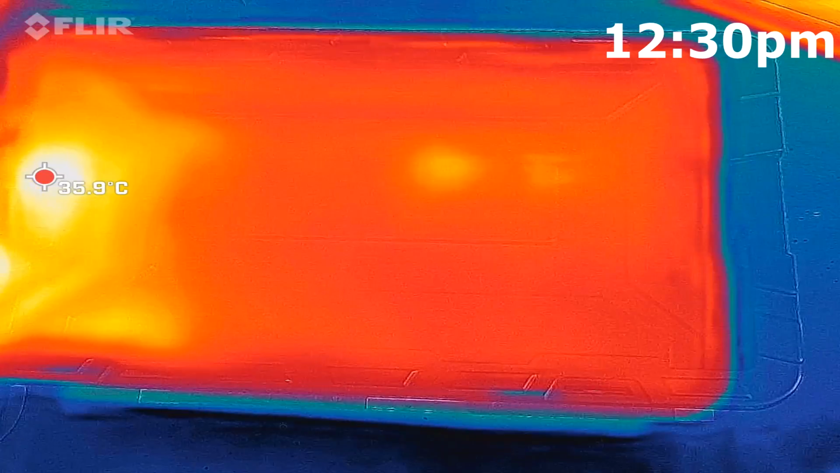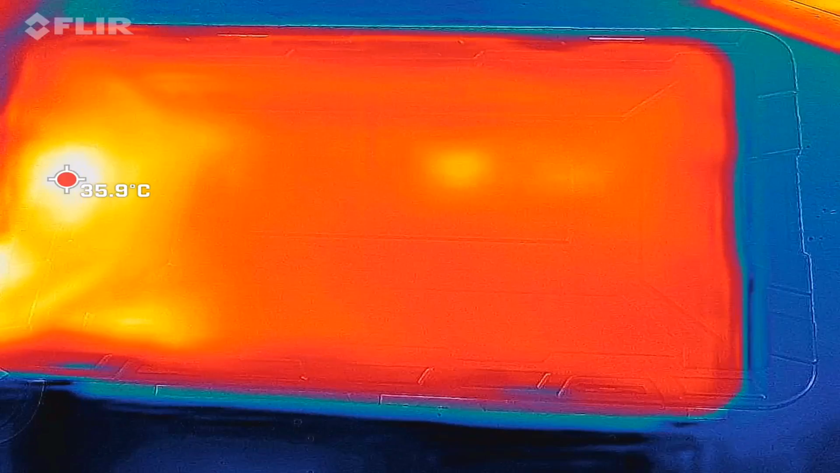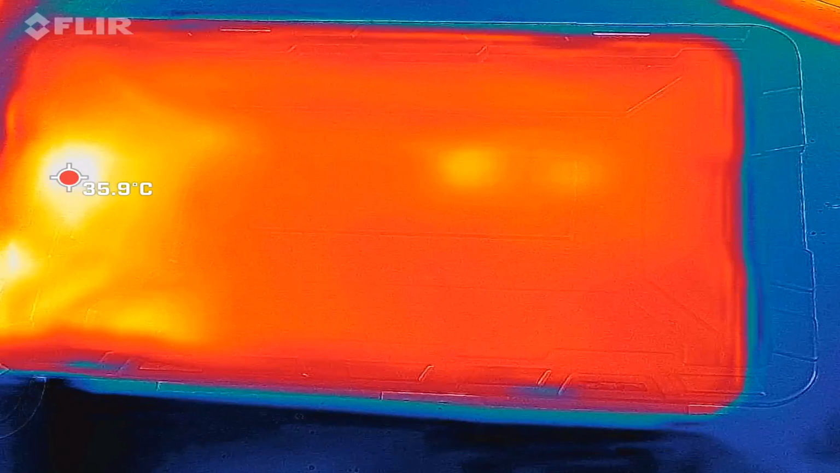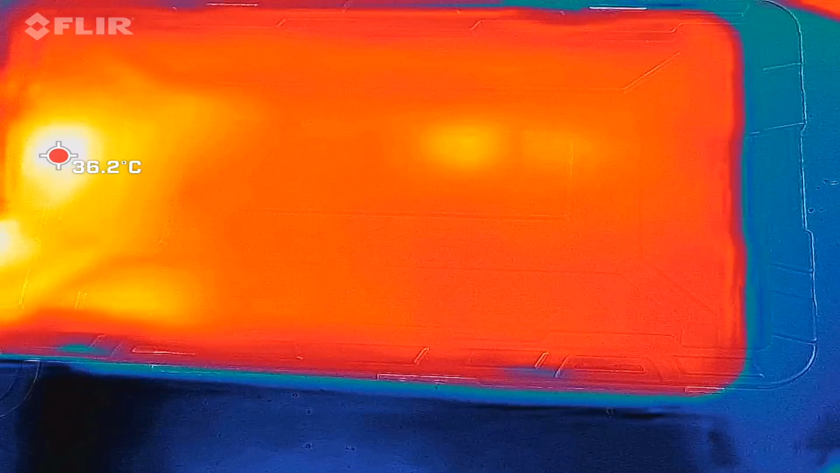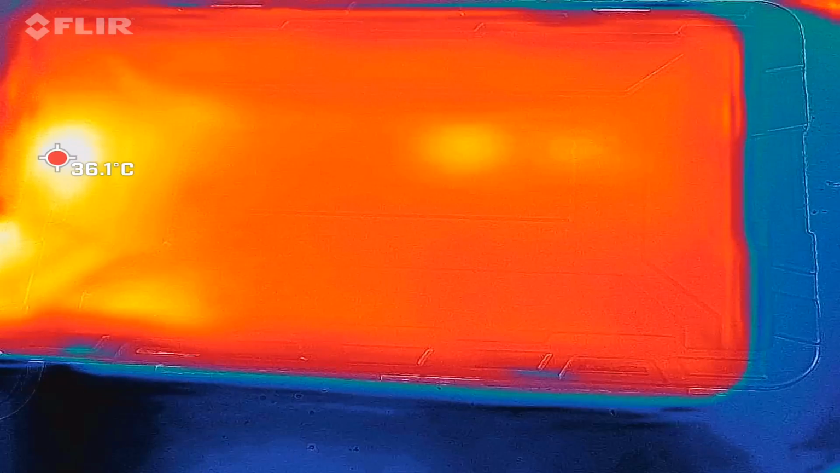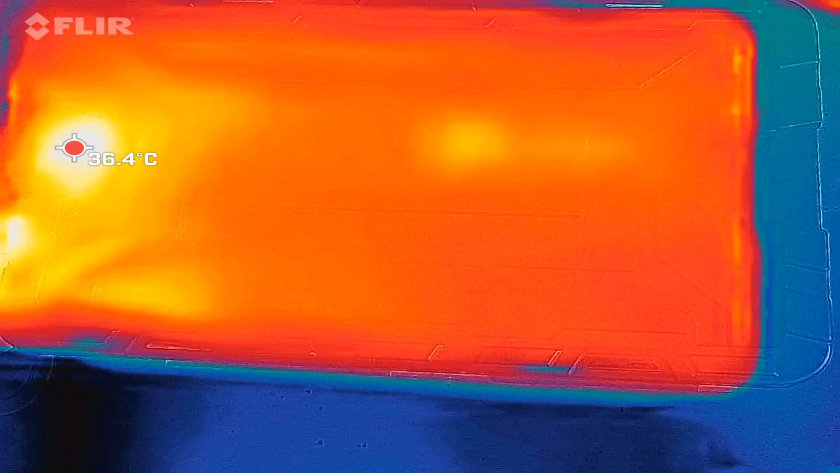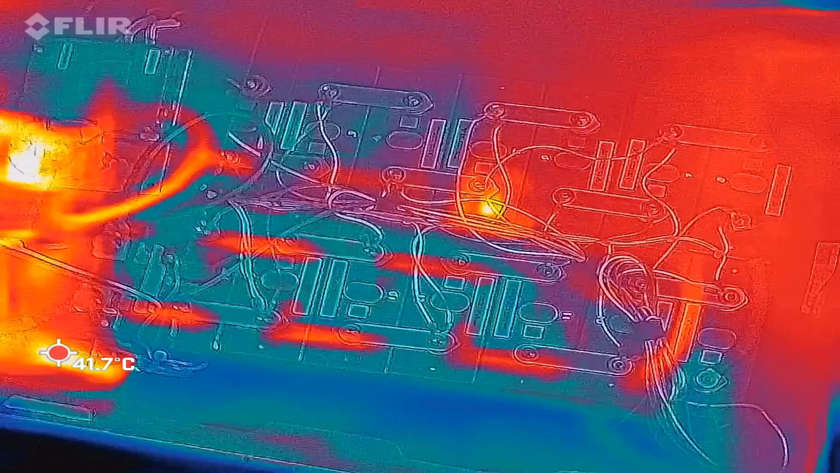Okay, this is actually an interesting picture because I still have the lid on the battery box. And we can see on the left is the BMS with the relay, and then we can see 2 more hotspots on the right, which is our cell number 6 and potentially 7, 8 and the connection cable to 9. That is insane. Okay, let's take the lid off.